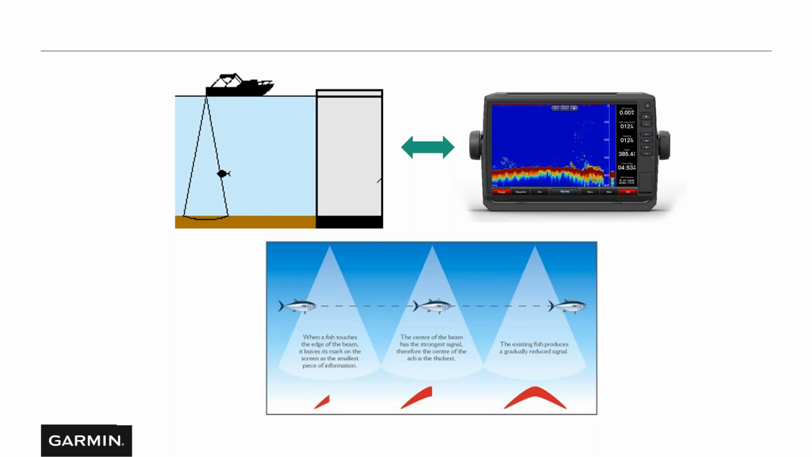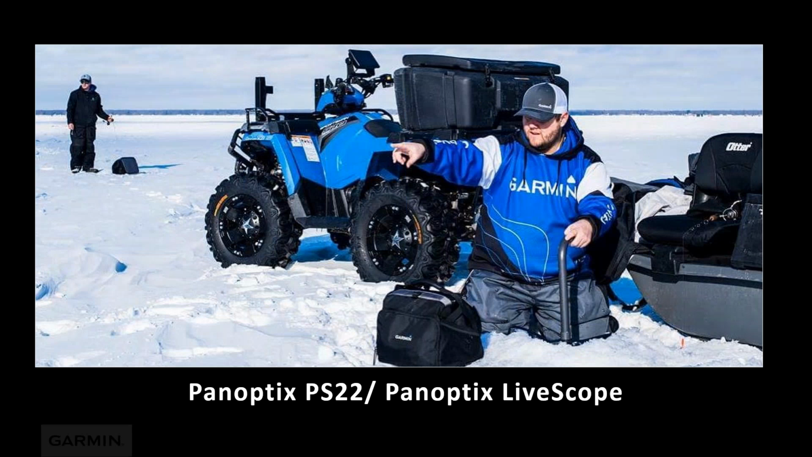So with that being said, we introduced Panoptix and Panoptix LiveScope. And here's a great example of Danny using Panoptix LiveScope. You drill one hole in the ice, put that Panoptix PS22 or the Panoptix LiveScope down into the water, turn that around 360, and you can see exactly where those fish are. Maybe Danny's pointing at some fish about 50 or 60 feet away. And now he can go over, drill the hole, and you'll be right on top of them. You use this quite a bit, don't you, Danny?